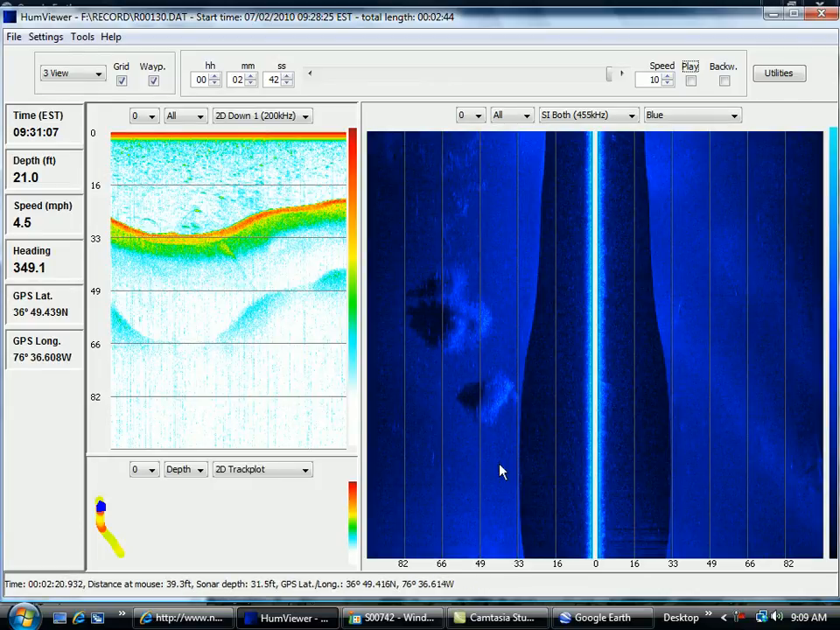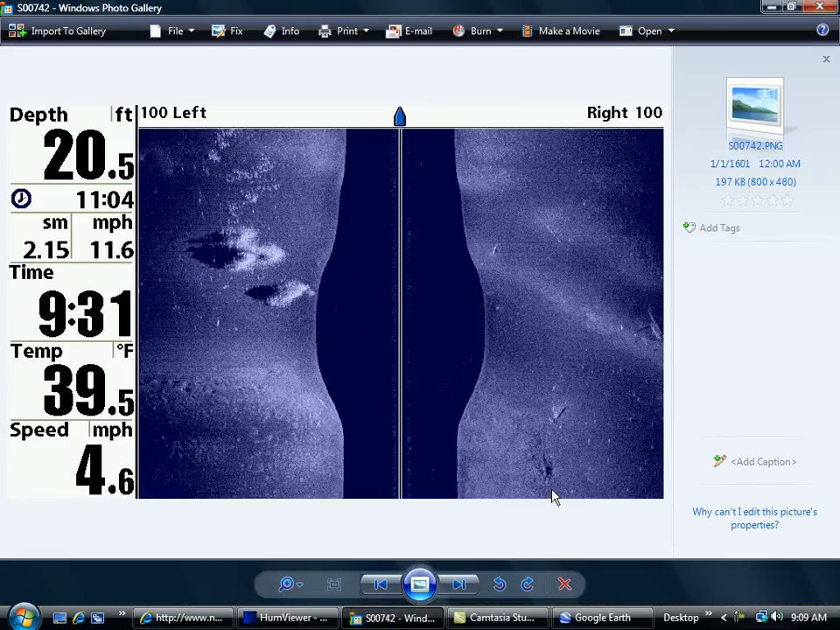So what I did was I stopped recording and I took a snapshot, which you can see a little bit clearer. Here's the school and there's the shadow. The shadow will let you know how high off the bottom they are. So these fish weren't hugging the bottom. Some of them weren't, some of them were. But that's a lot of fish.